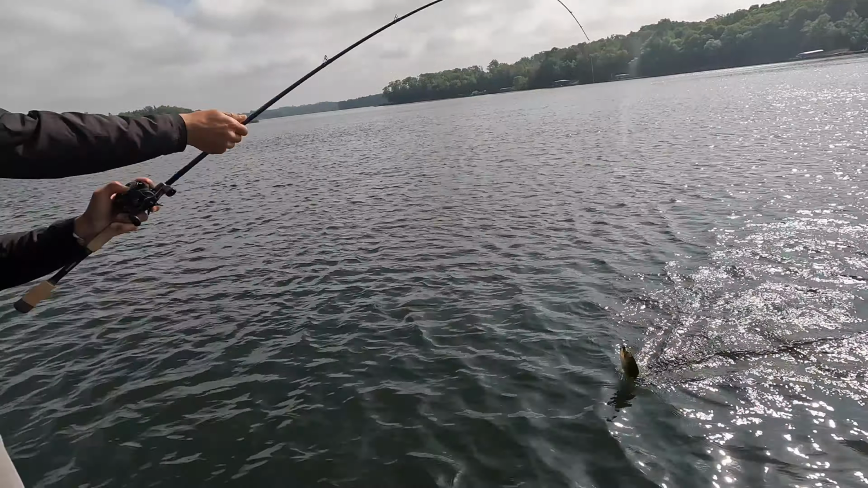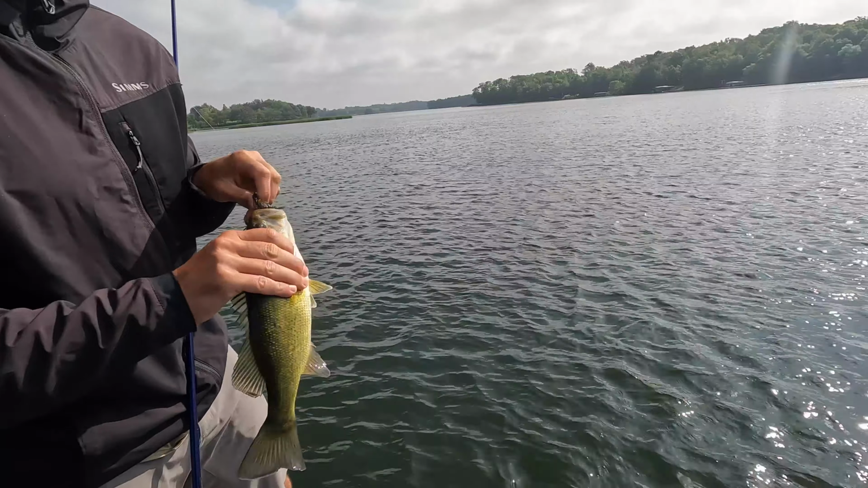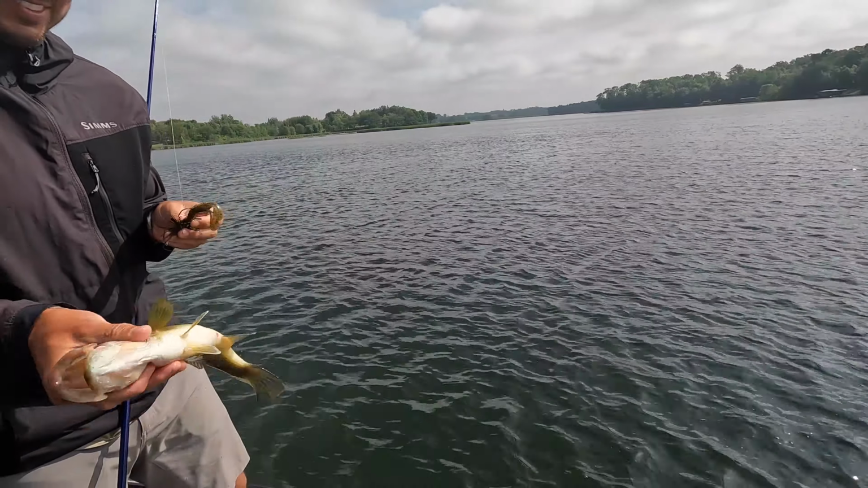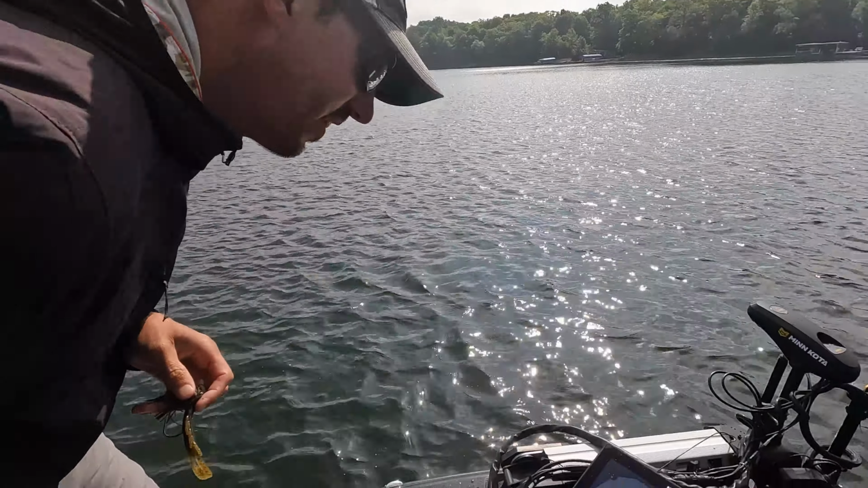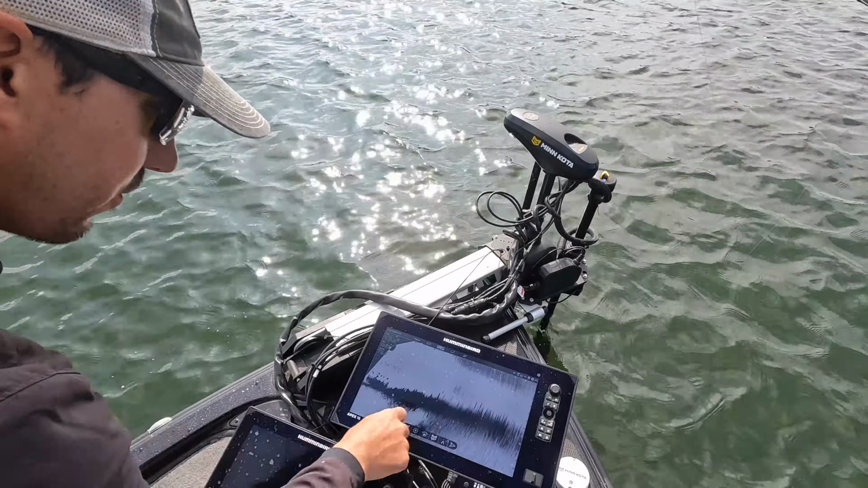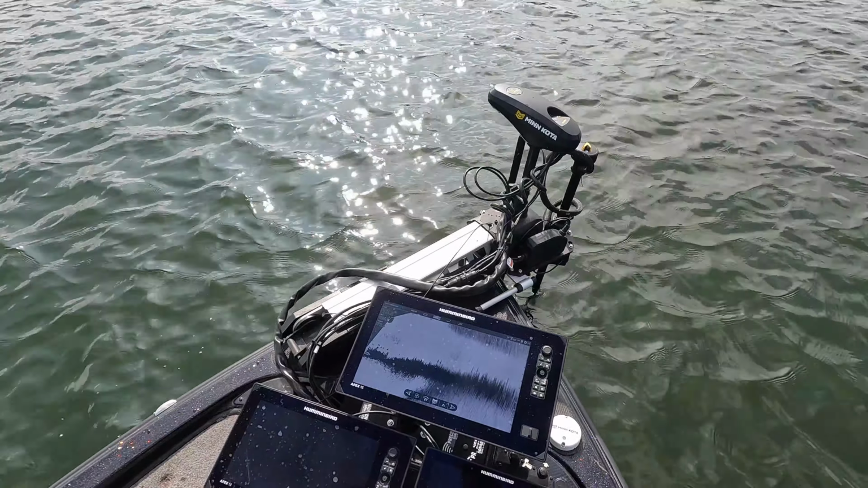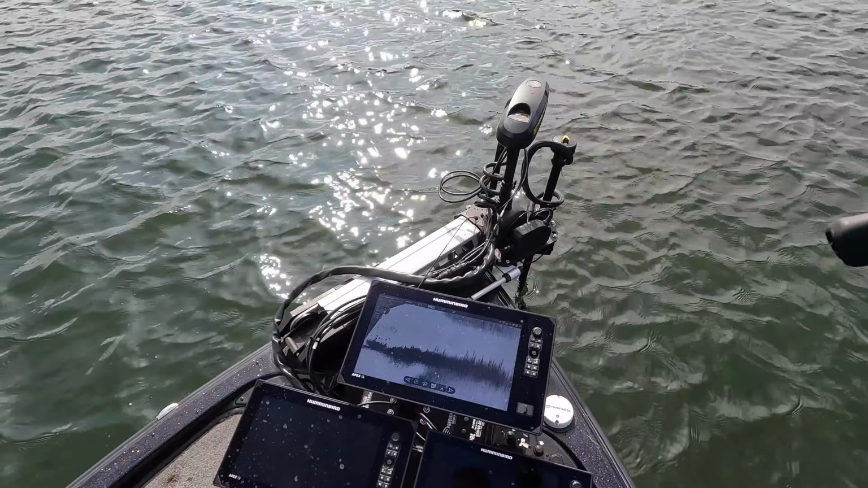Saw that line way out there on Mega Live. He's not a big one, but he was sitting out there about 60 feet, dropped it down to him. You can see they're showing up there. We're throwing right to those. Looking through the bluegills underneath the boat, and we got the bass out in front.